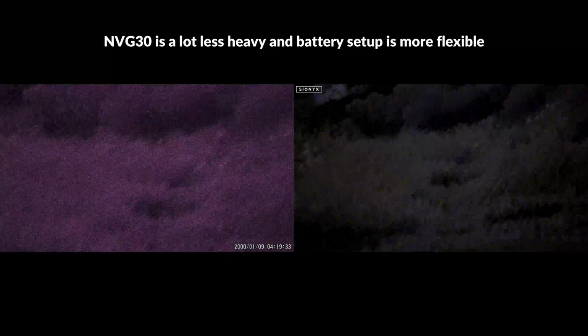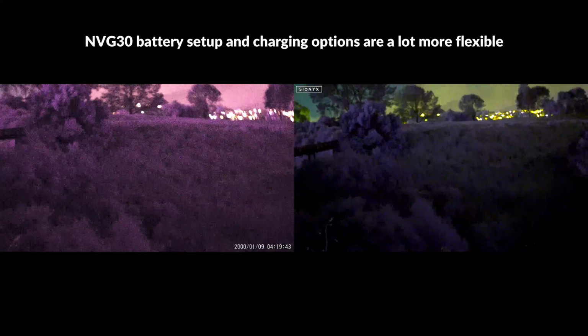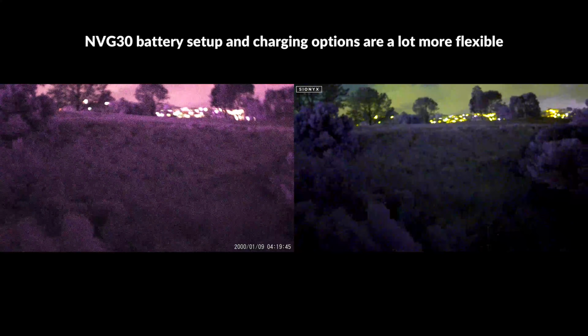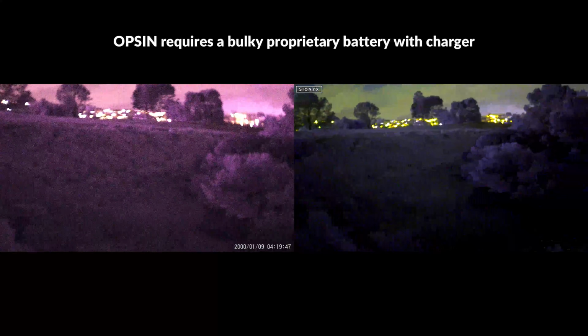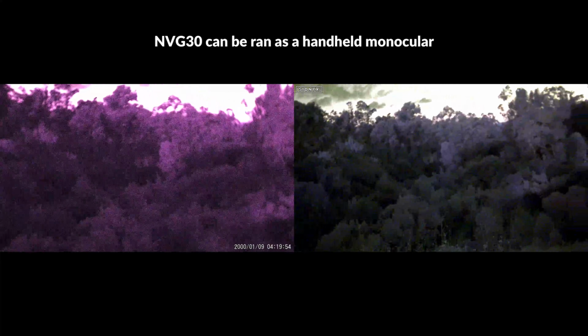There are significant weight savings with the NVG30, which would make it more comfortable to helmet mount for extended periods of time, and being able to swap batteries in and out in the field is another huge advantage over the Opsin's battery configuration, which does rely on a proprietary AC charger. It's also much more feasible to use the NVG30 as a handheld monocular.